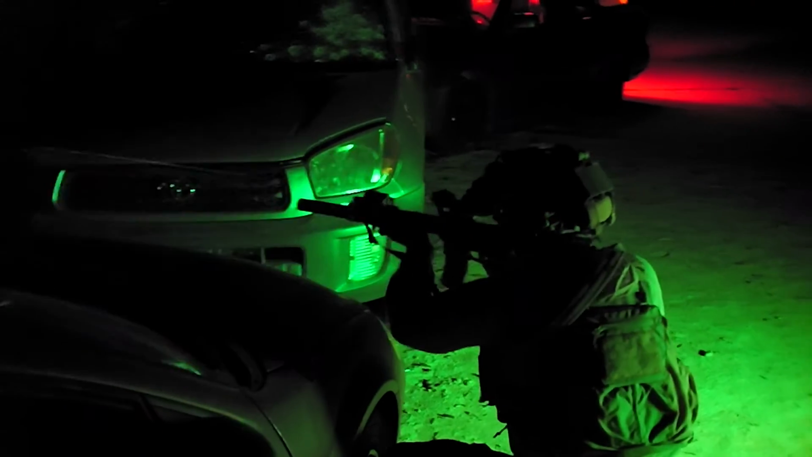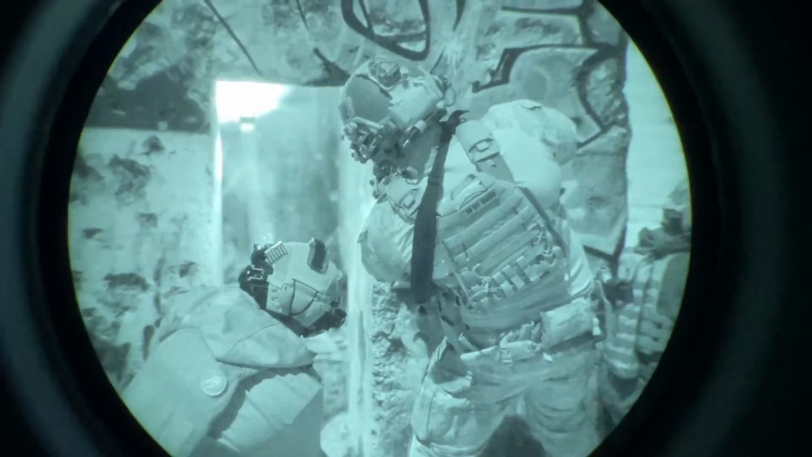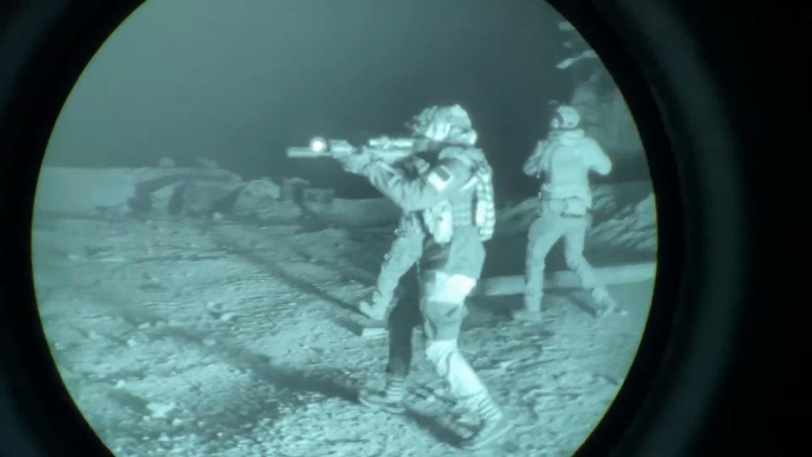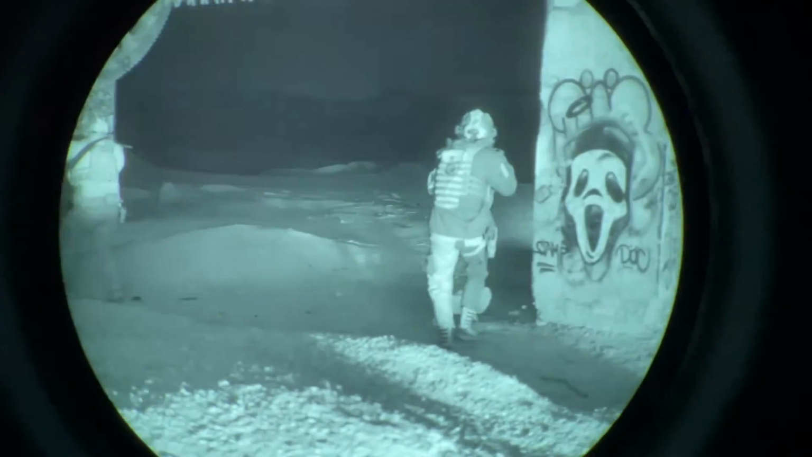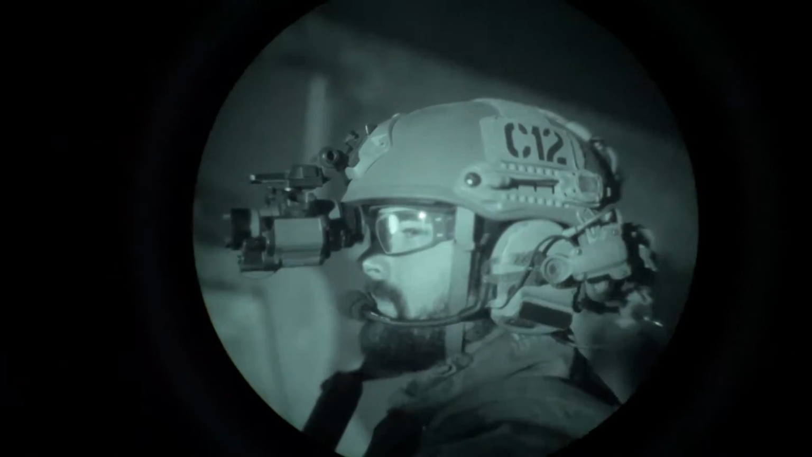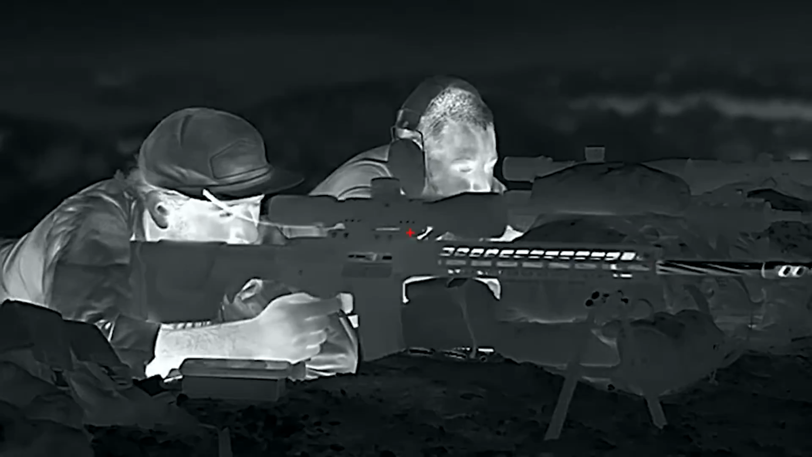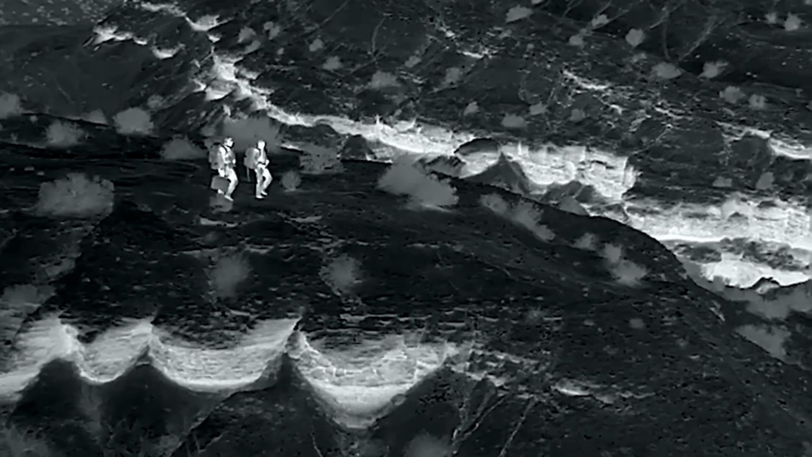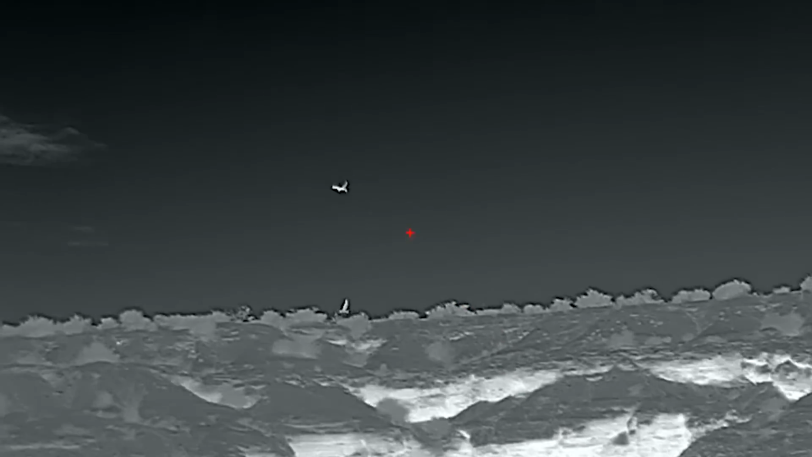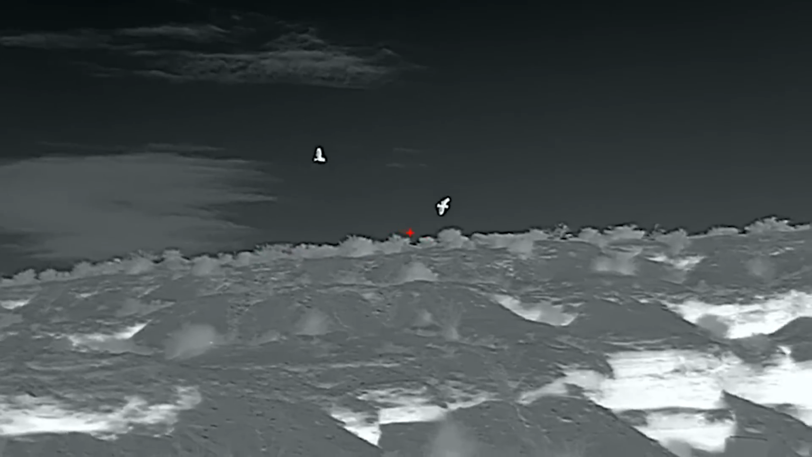So if you're looking for a device that's going to allow you to get out into the desert, maybe do some LARPing with the boys, putting rounds on target quickly and moving from point A to point B, the thermal device may not be the right option for you, and you may want to consider sticking with a standard analog night vision device such as a PVS-14 or a PVS-31. But if you are a hunter or somebody who plans on remaining more or less stationary when using the device, the thermal is going to give you a huge advantage, as it allows you to find your targets much faster and with better clarity and better accuracy.